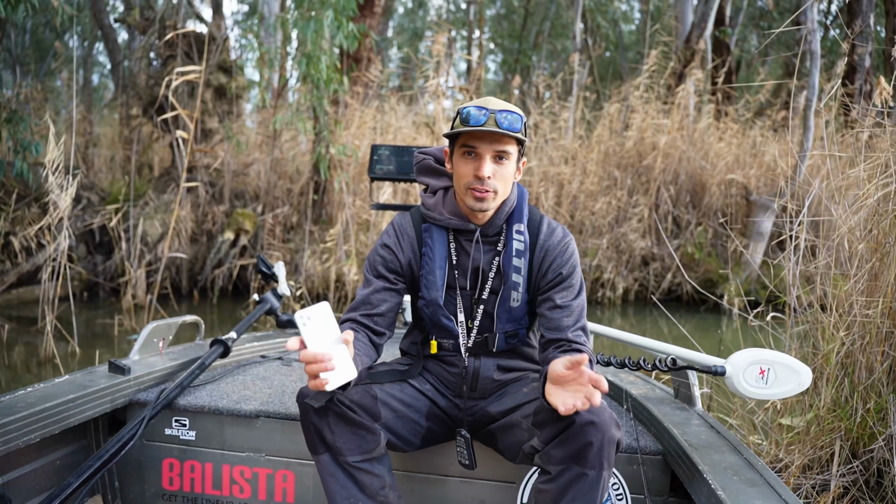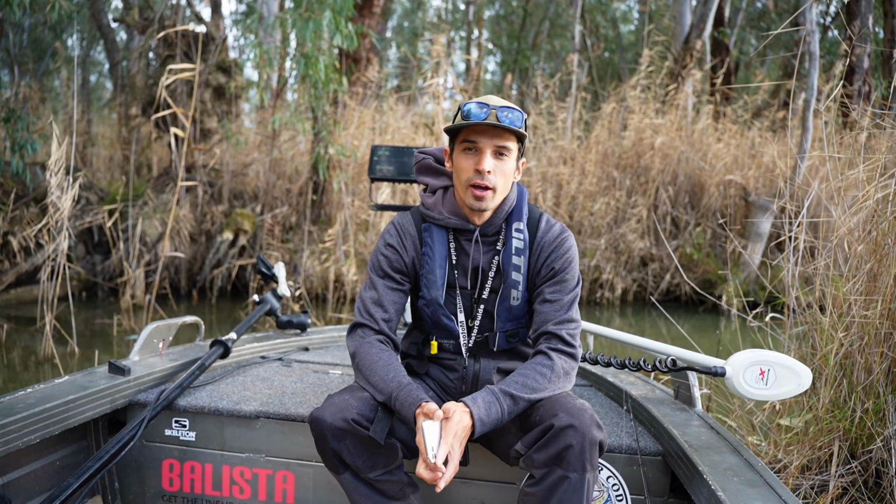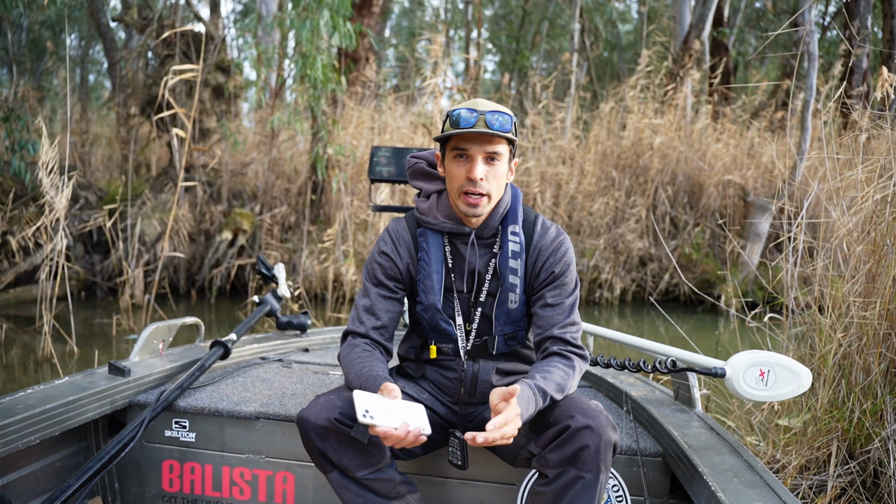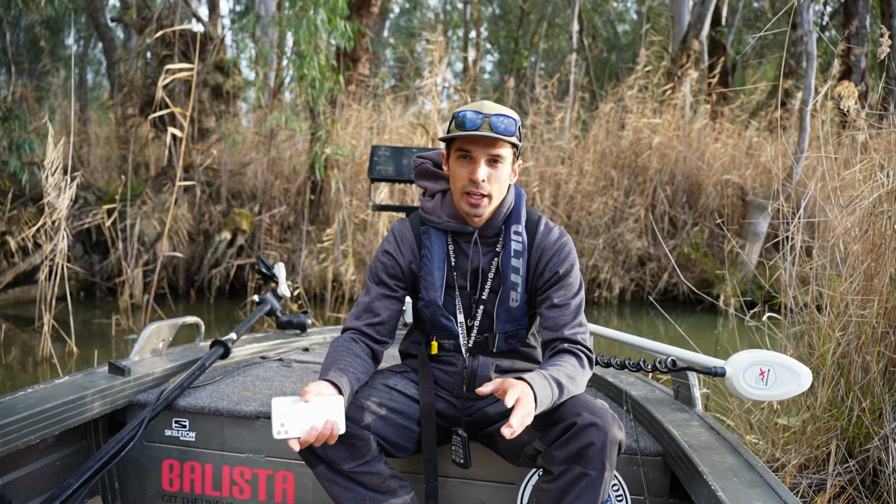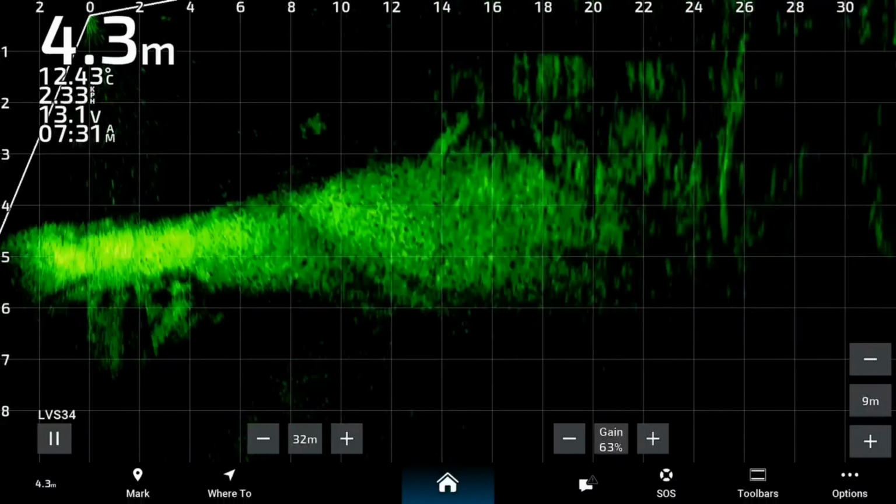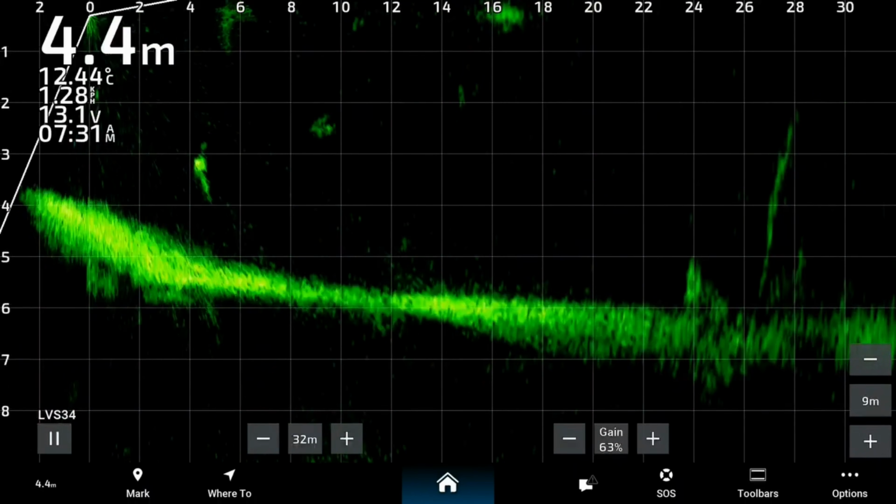Now this clip here is of a really, really big fish. It's possibly one of the biggest fish I've found on the screen this season. The fish didn't want to bite the lure at all. As you can see, it just ignores it, and then it finally spooks from the lure. But this is what a really, really big Murray cod looks like on the screen.